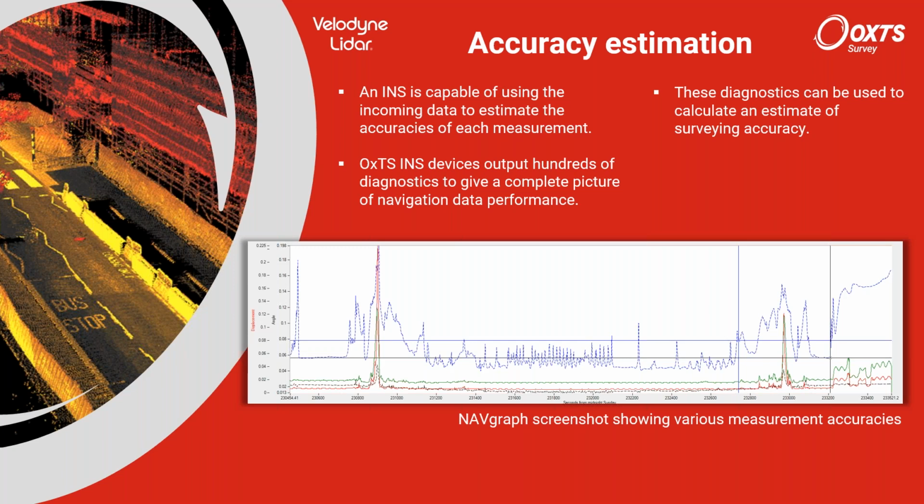An important feature that we offer makes use of these accuracy estimations. So we have diagnostics produced by the Kalman filter, which combines the data streams coming into the INS to get an understanding of position accuracy.